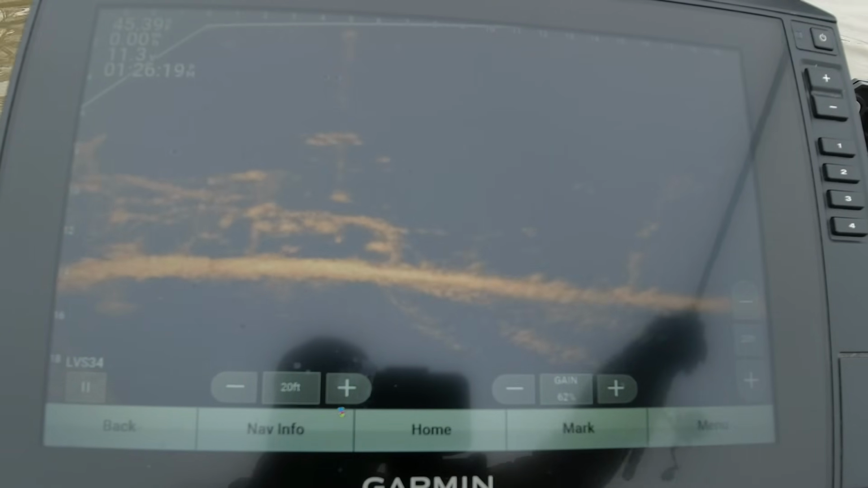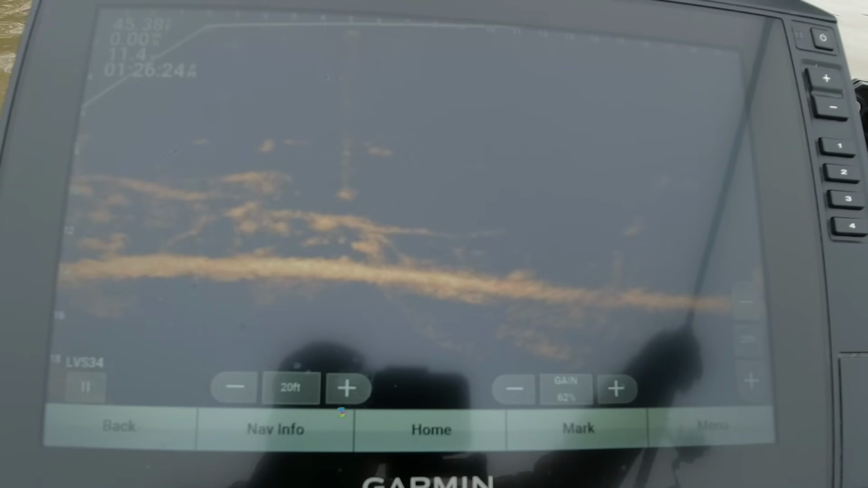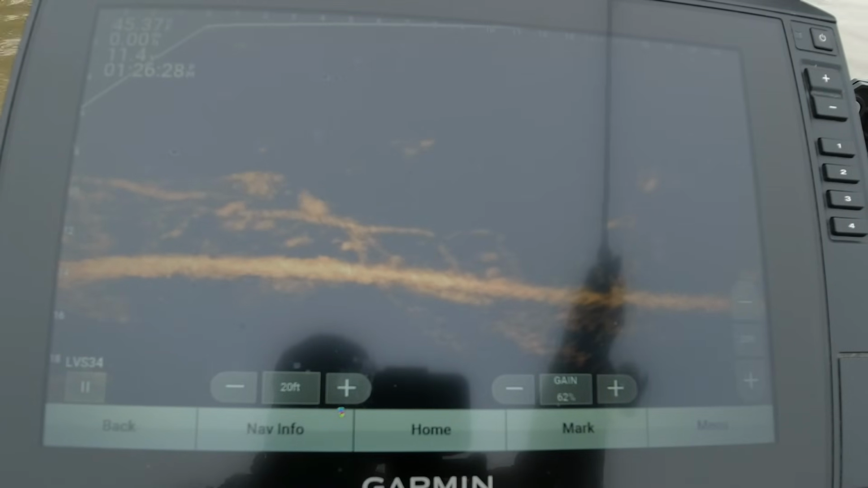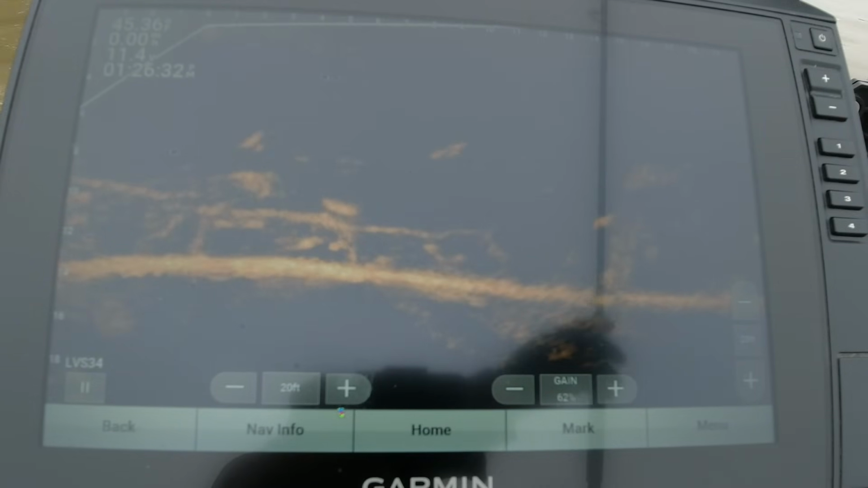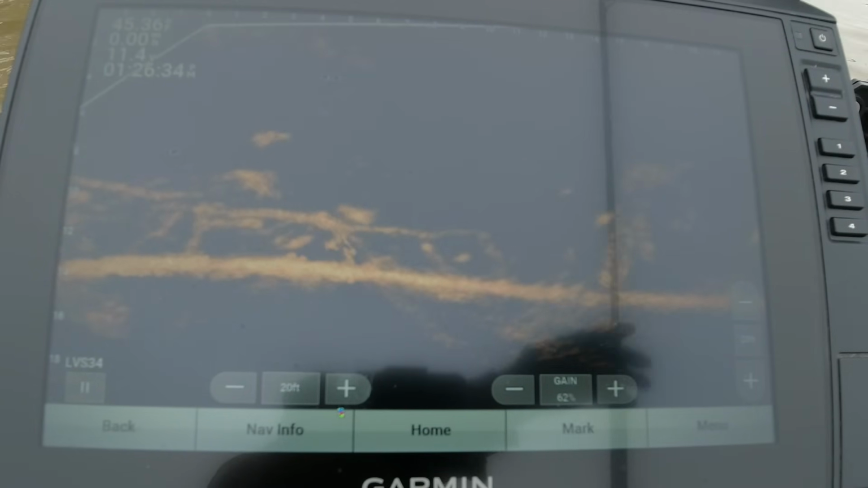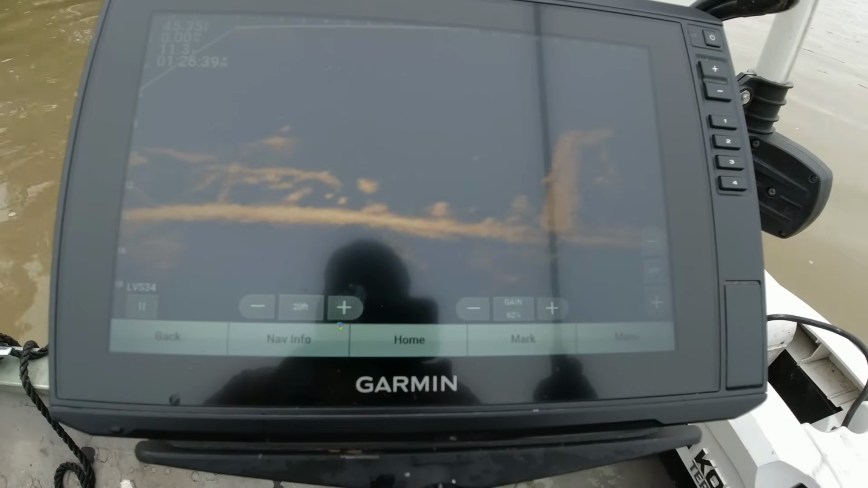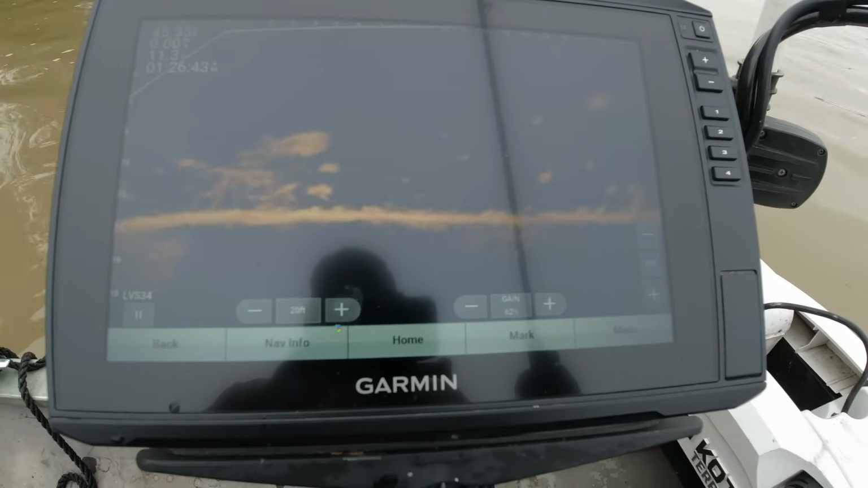Come on, react fast. I think that's a catfish. Oh, yep, catfish. Look at his tail back there. He thumped that jig though. Definitely a catfish though. All right.